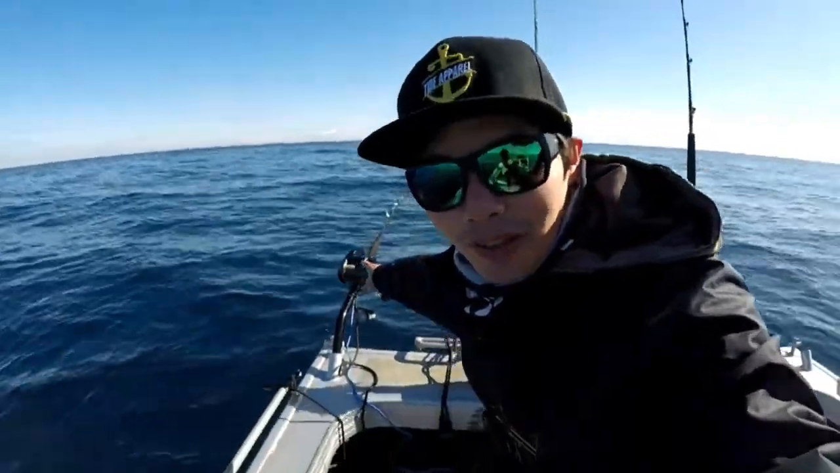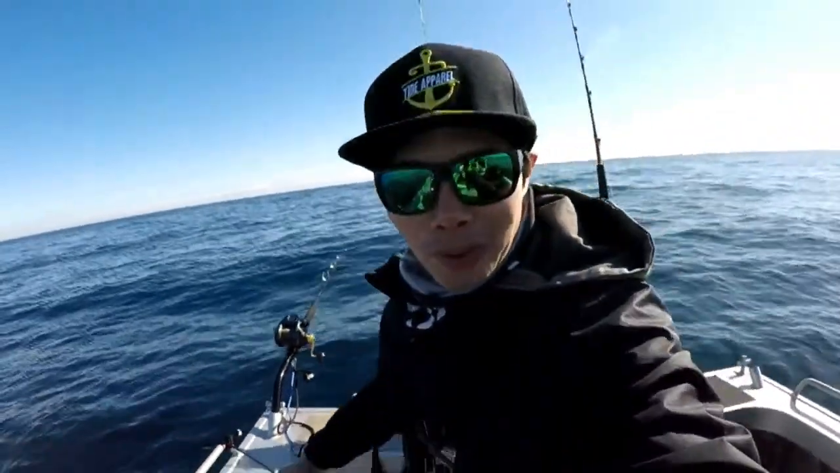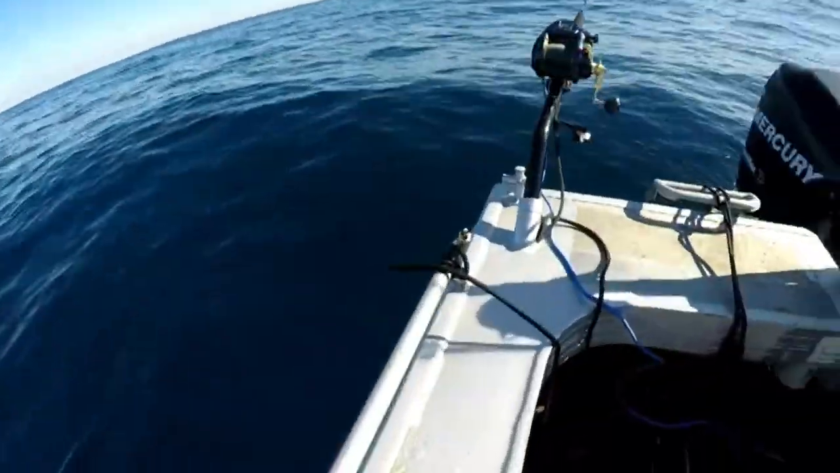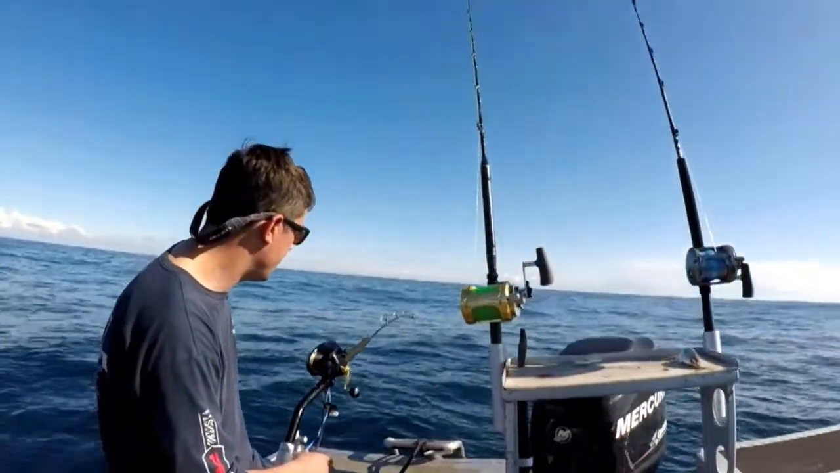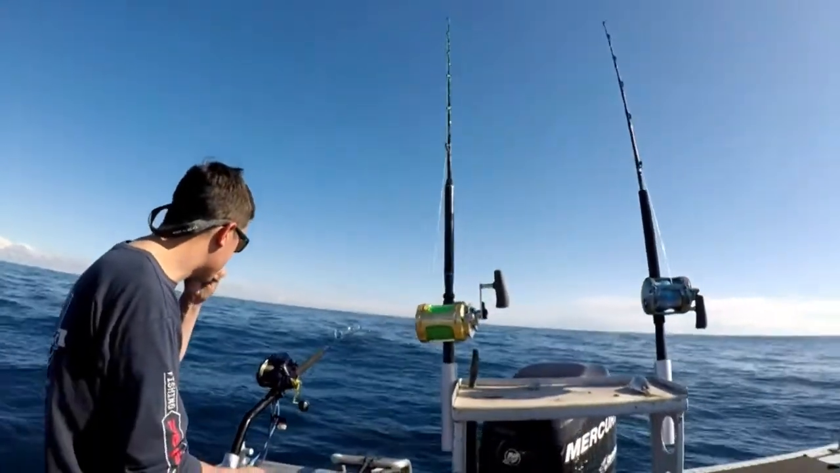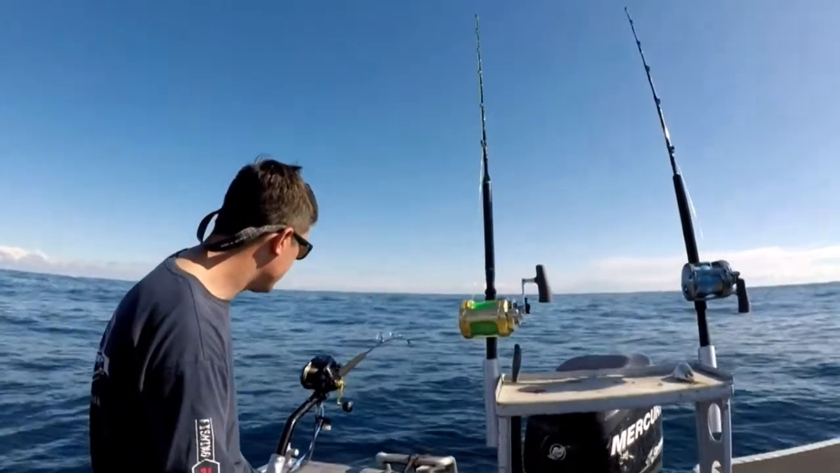Right, we just let the bait hit the bottom. I can't believe that it's actually 400 meters down. This is my first time here, so this just blows my mind how deep this place is. On the dial. Yeah, we got a fish on. It's twitching a little bit. I reckon we got a fish on.